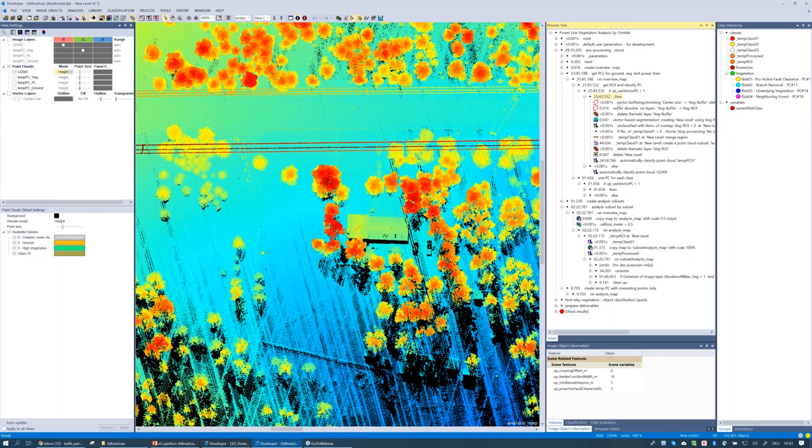I'm then running a vector buffer algorithm within eCognition. I'm creating this buffer around my corridor based on my user-defined input on what the feeder corridor width should be. I believe in this particular scenario, I ran with something like 100 meters or 100 feet. I'm then going to do a vector dissolve. I'm then going to take these vector objects that I've created, and I'm going to run a vector-based segmentation.